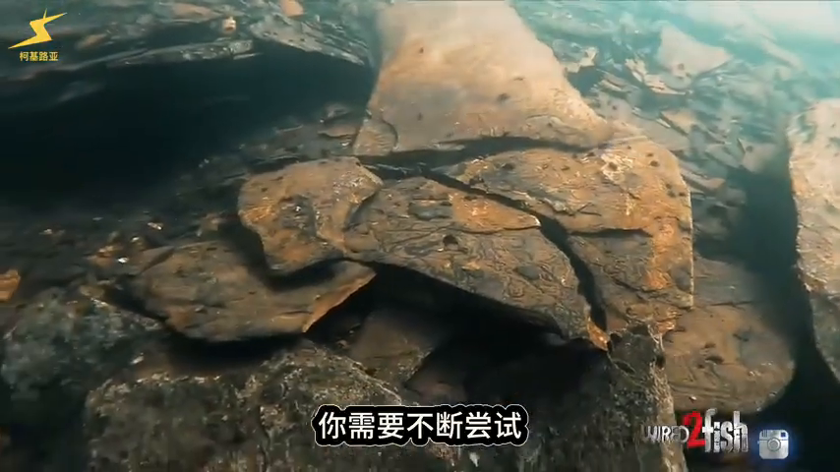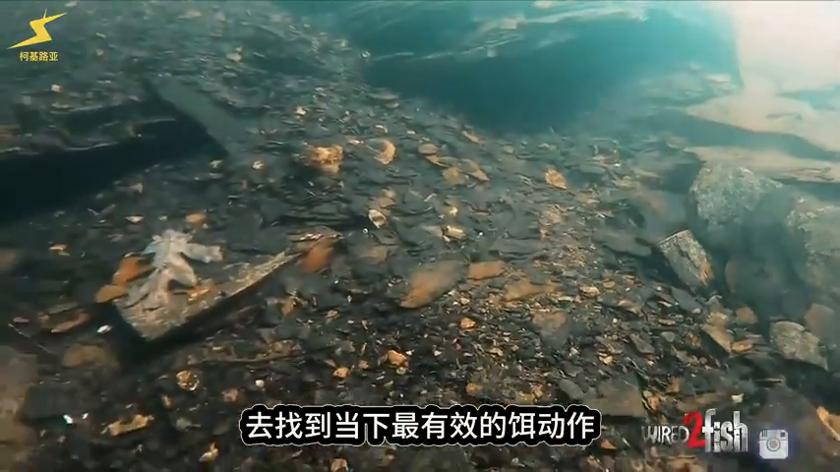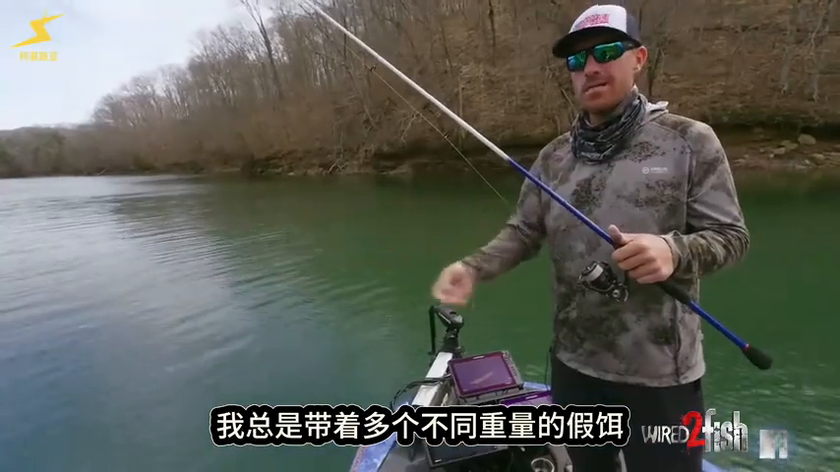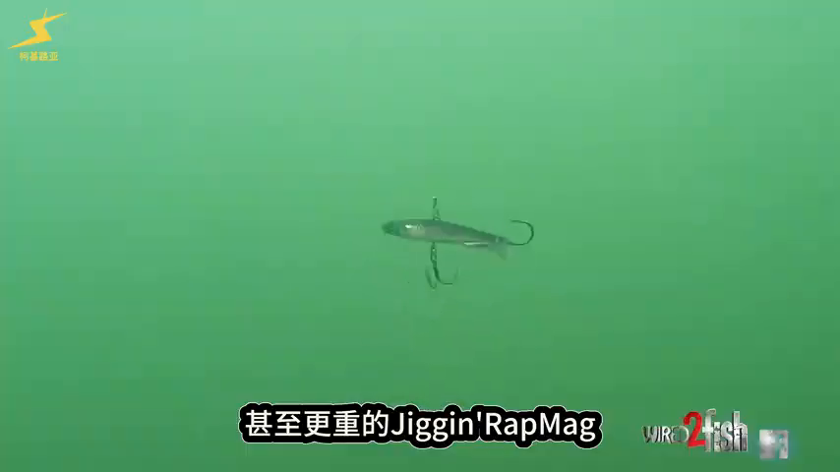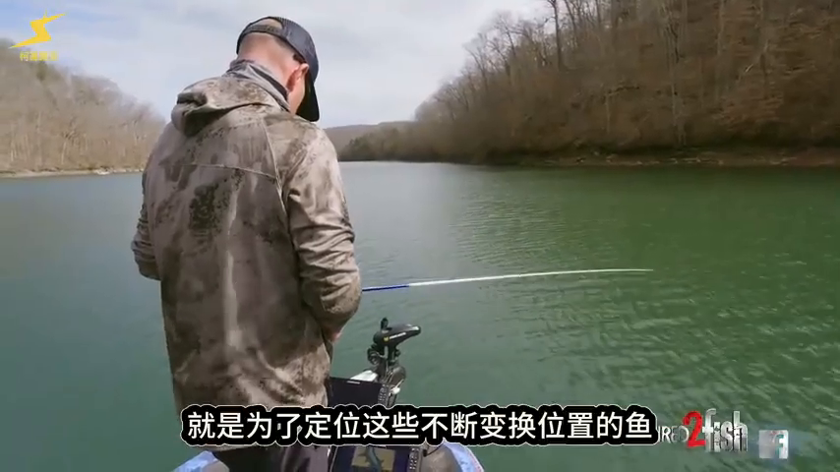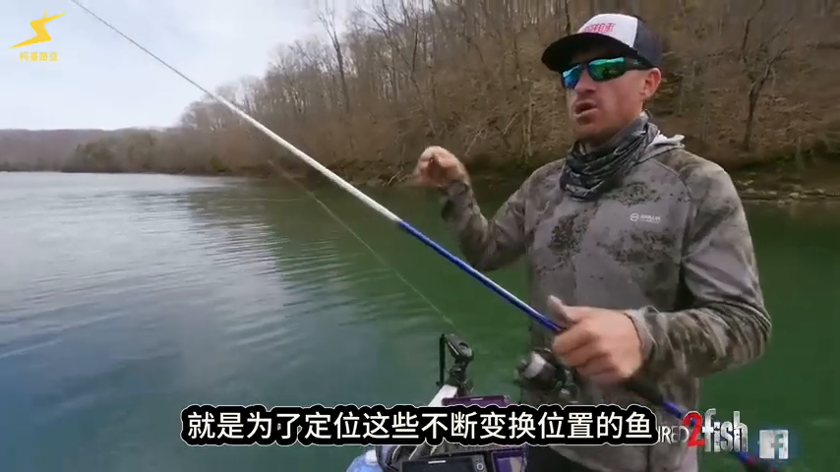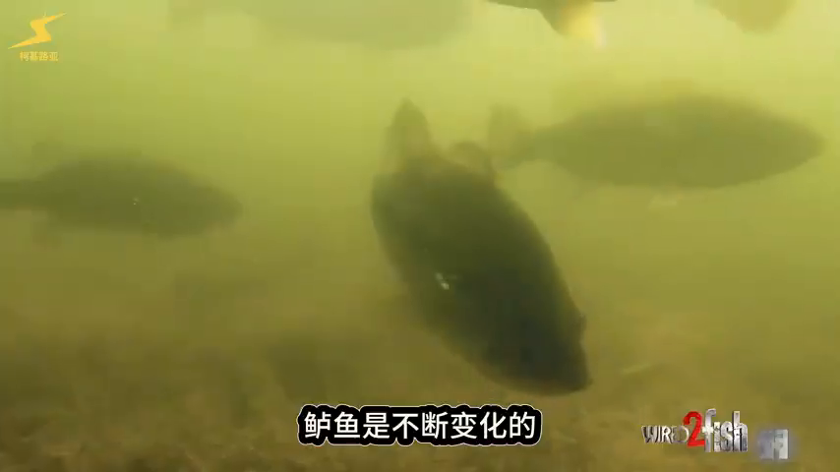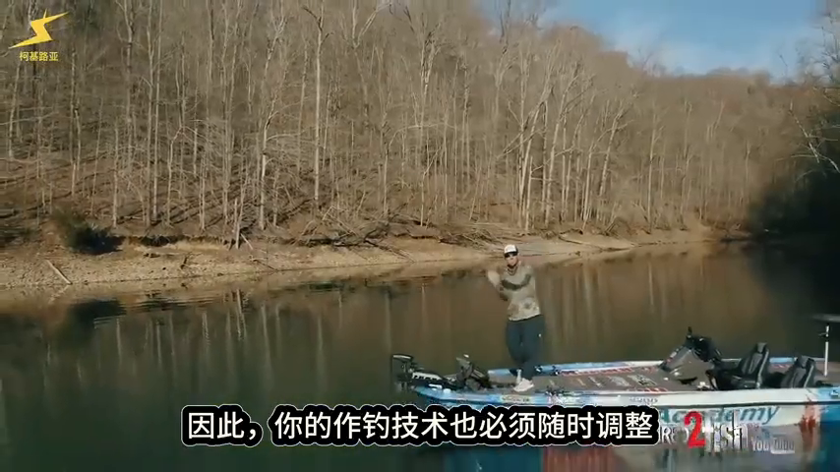You're constantly trying to change the overall action of your bait a little bit, and you have to figure that out. But you'll notice that I have multiple different weight sizes on my baits, from 3/4, 1 ounce, all the way to the Jigging Rat Mag being the heaviest. That's the whole purpose for that, really just trying to target these fish that are constantly moving here, there. You just have to constantly be adjusting the technique that you're casting at them.